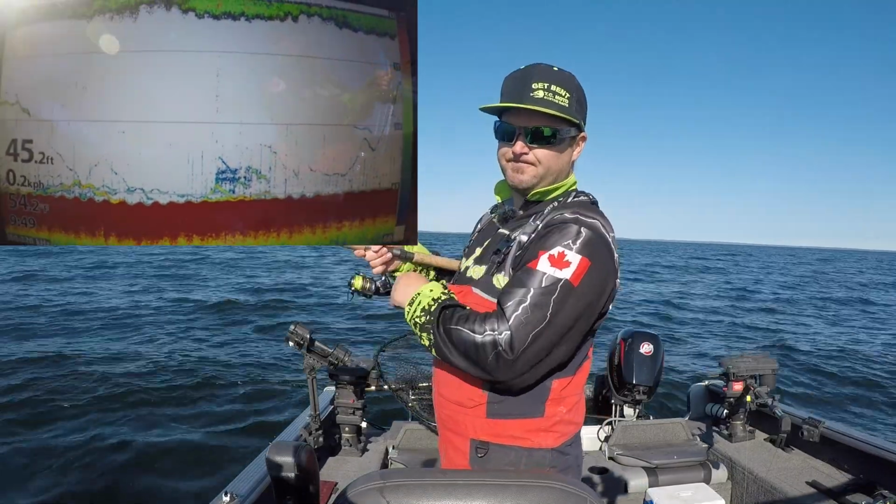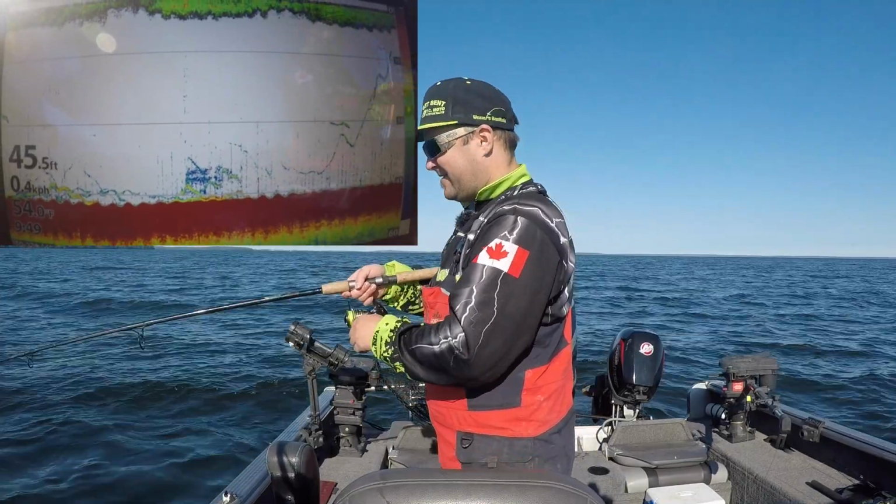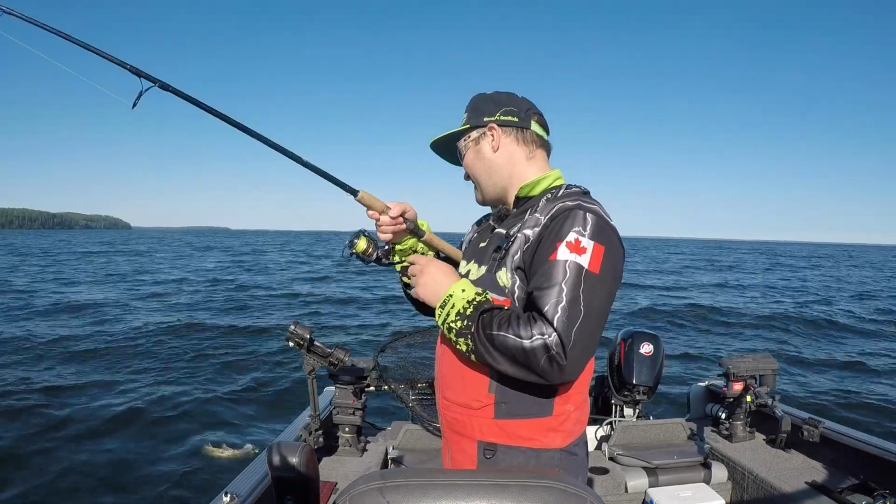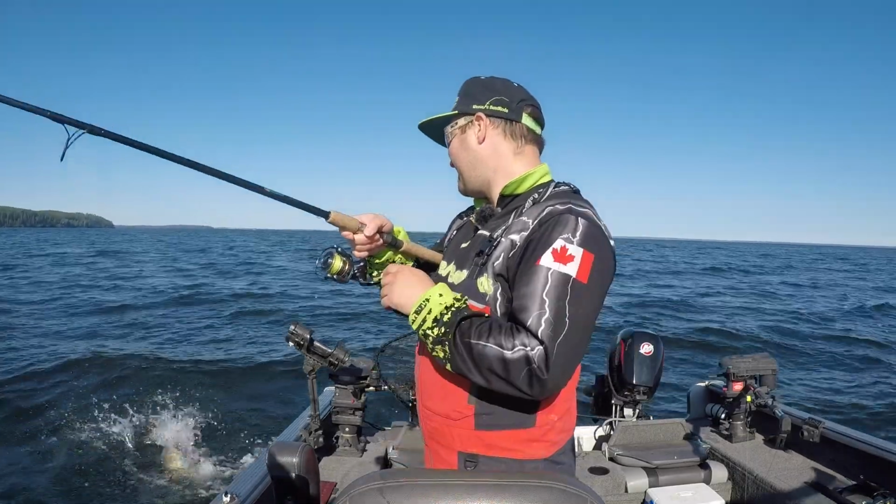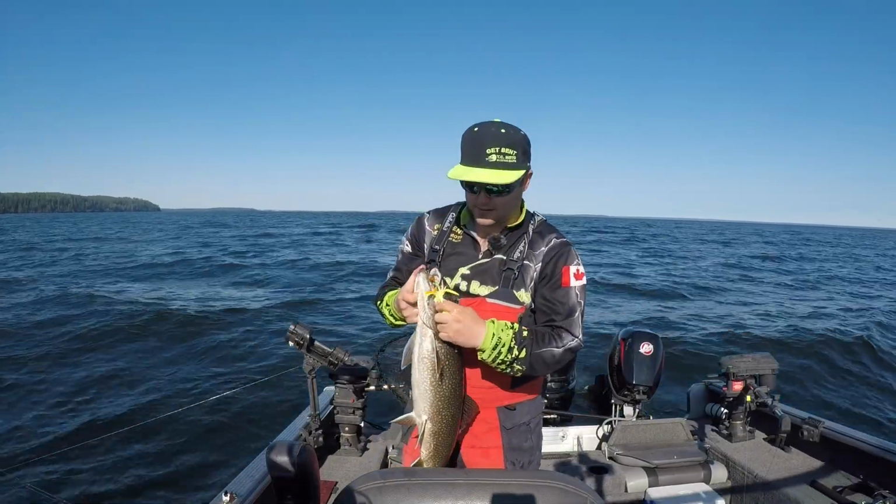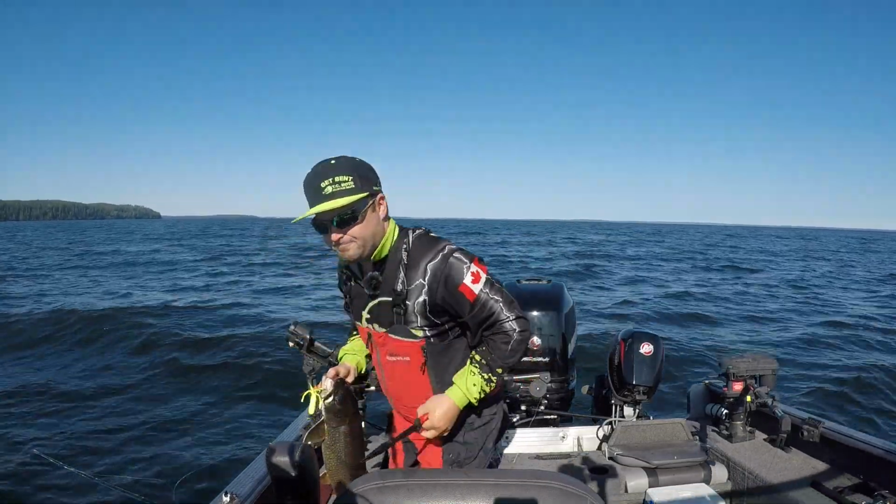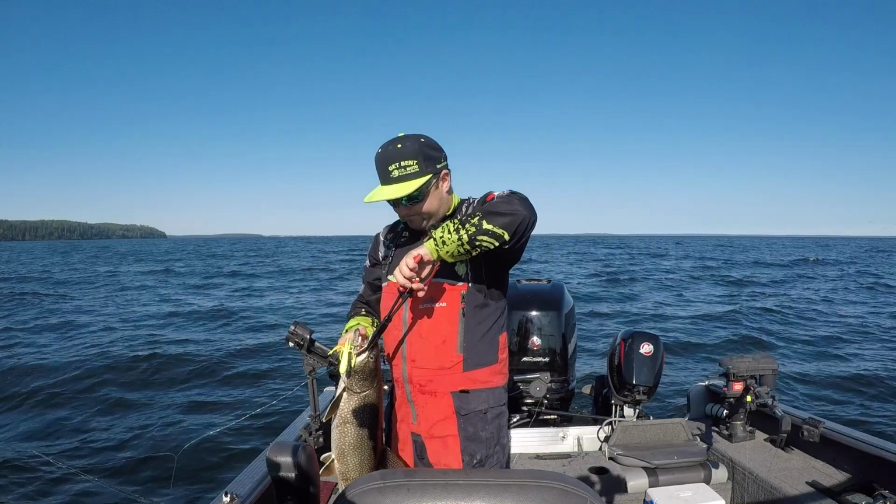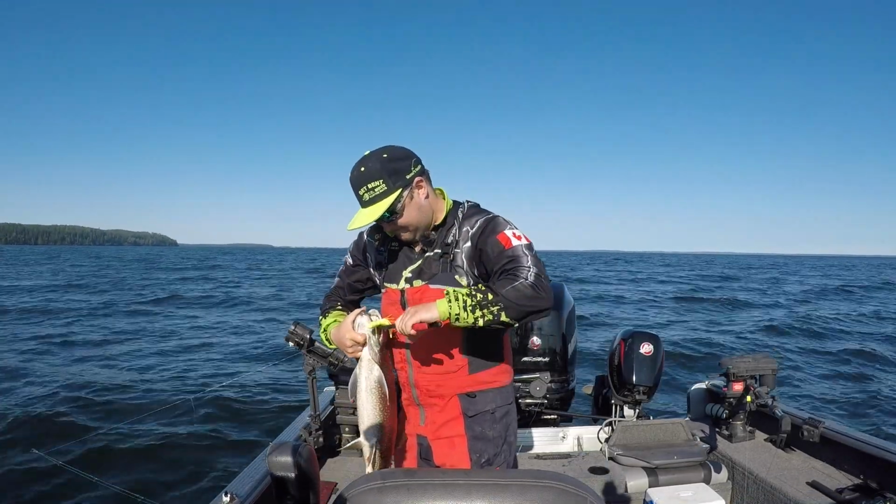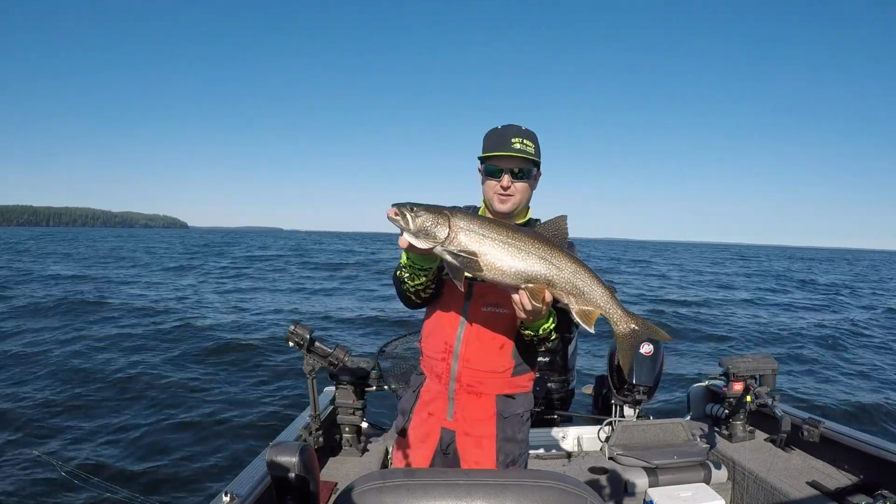Another one chasing. I seen that one hit right under the boat here. So that's right at my leader ready. Another nice lake trout on that walleye pole dancer with the orange blade. Get them back in the water.